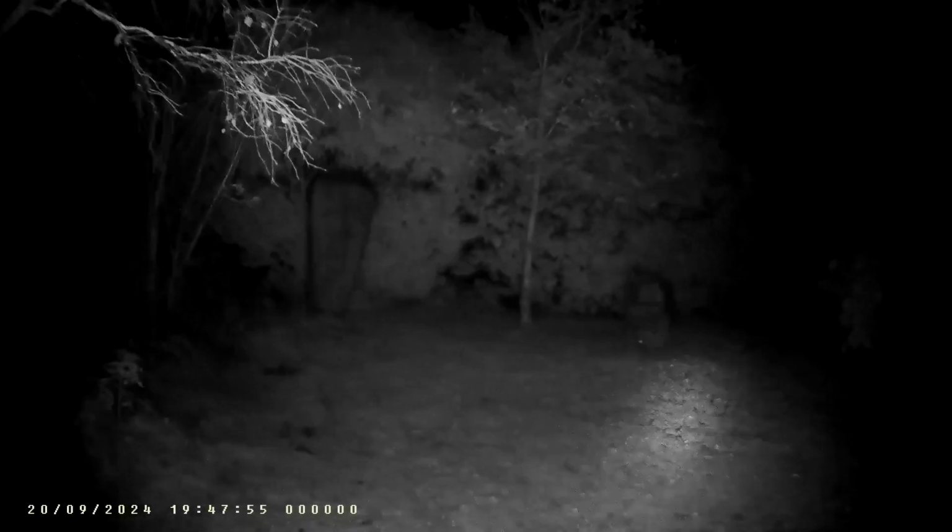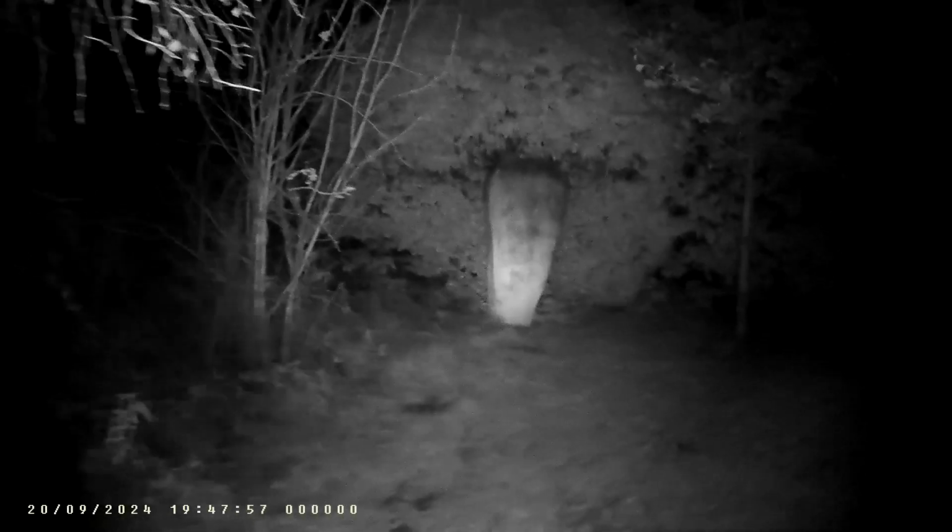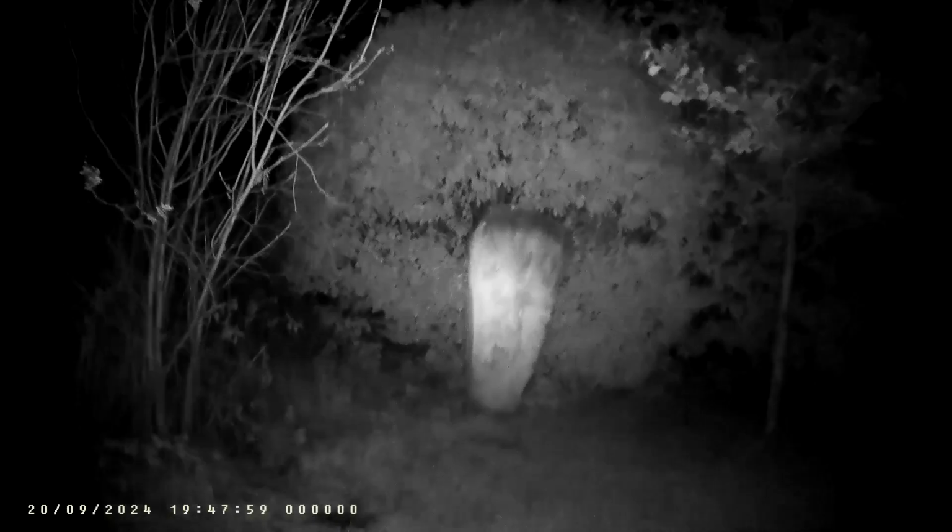There's a St. Murad's cross. It's carved into this rock here.